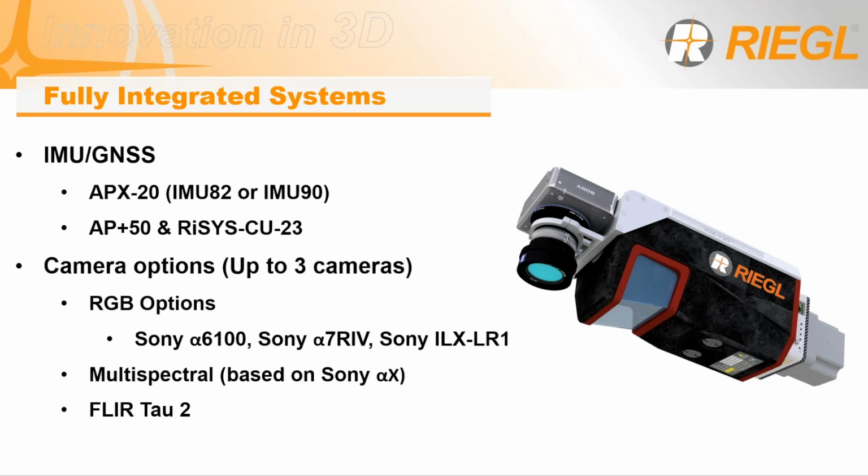We have the option to integrate with a 21, 35, or even up to 50mm lenses, depending on your photogrammetric needs. For our cameras, we do offer multispectral based off of our Sony a6100 or a7R4, as well as thermal options with the FLIR Tau 2. With this, you're able to collect almost all the data you need off of one platform, as it does trigger off of the internal computer with the RIEGL VUX-120.